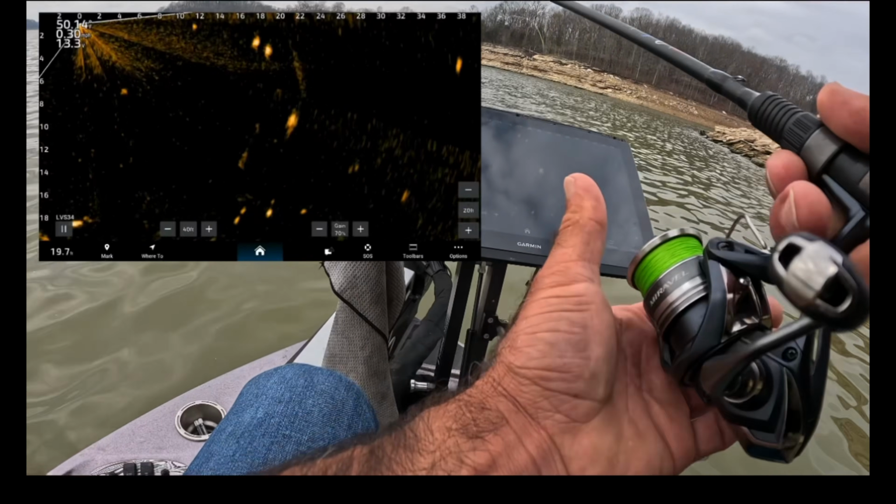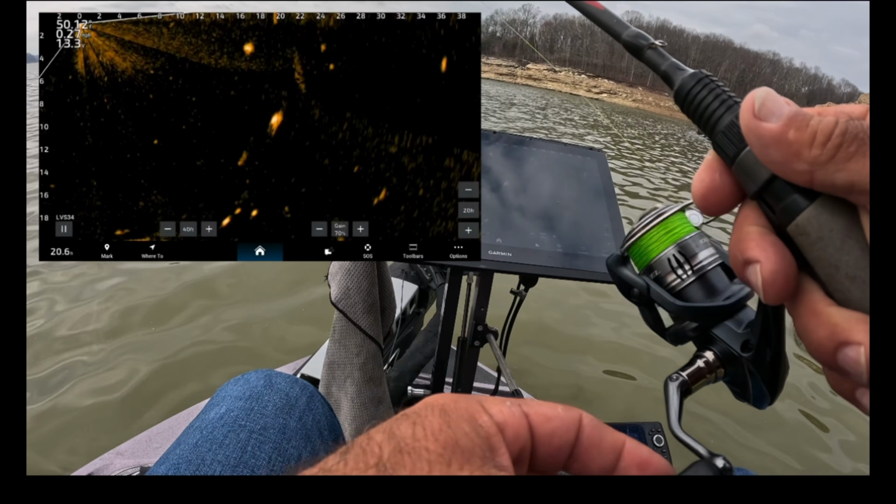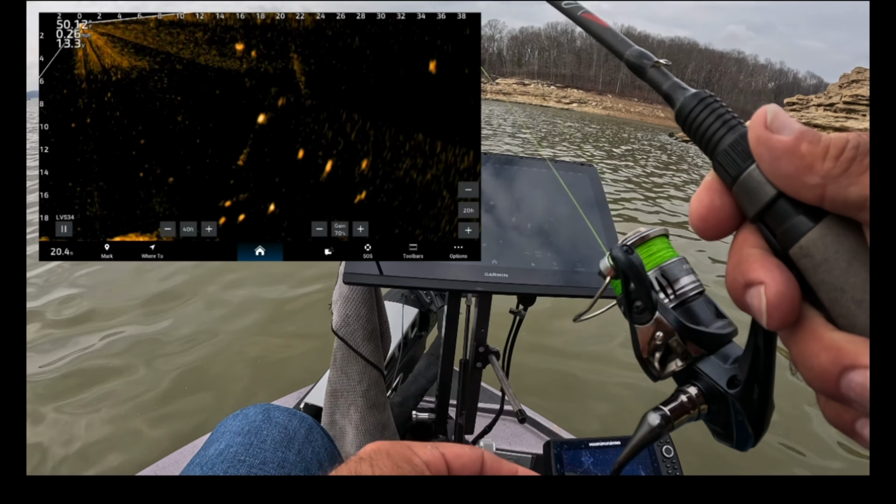One thing I've noticed about crappie this time of year is they very seldom stay in the same place very long. You can even come back the next day and they're not there. But they're not going to be far.